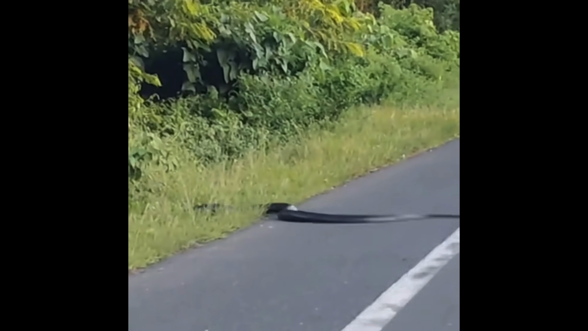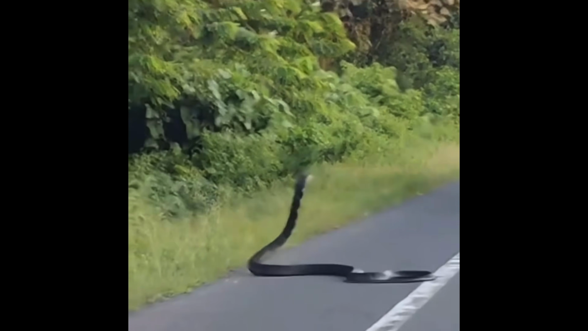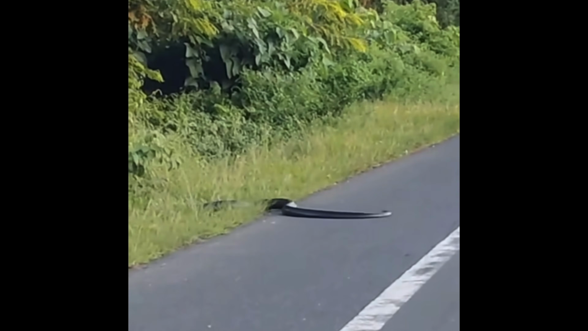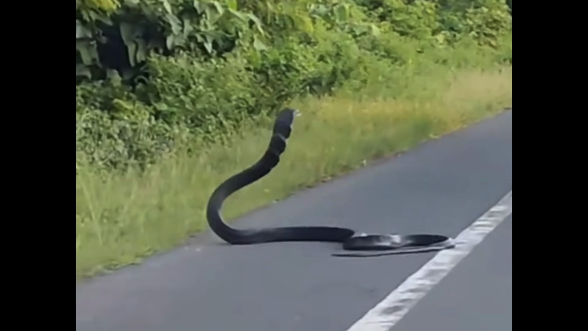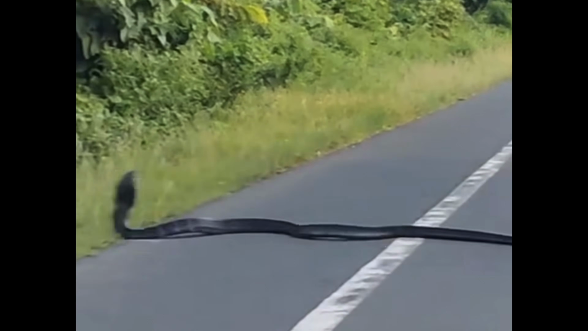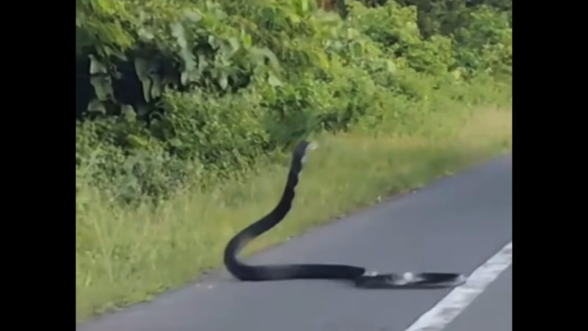Despite its size, it moves with incredible grace and precision, able to lift a third of its body off the ground when threatened, rising tall enough to look a full-grown human in the eye. In the video here, it does that slightly for a second. But king cobras are highly alert and cautious, not an aggressive killer by nature.